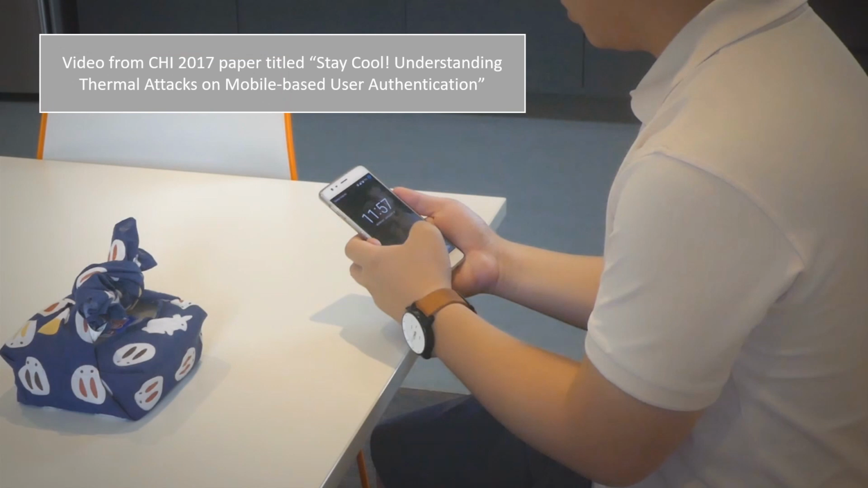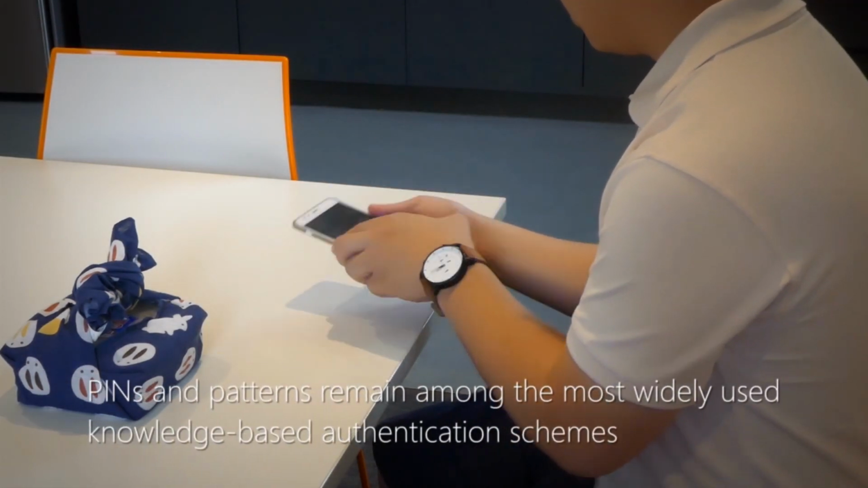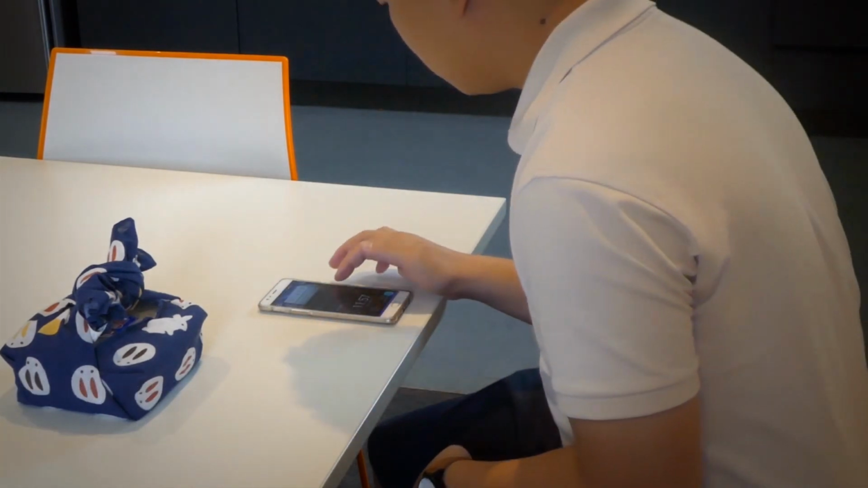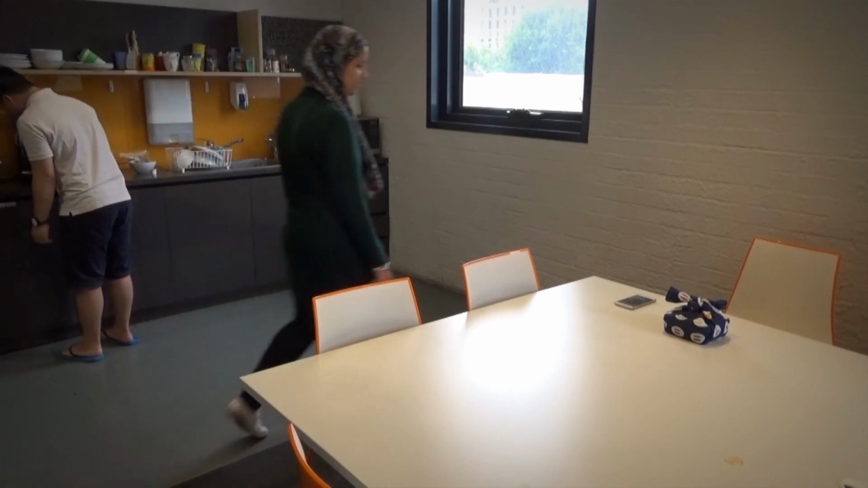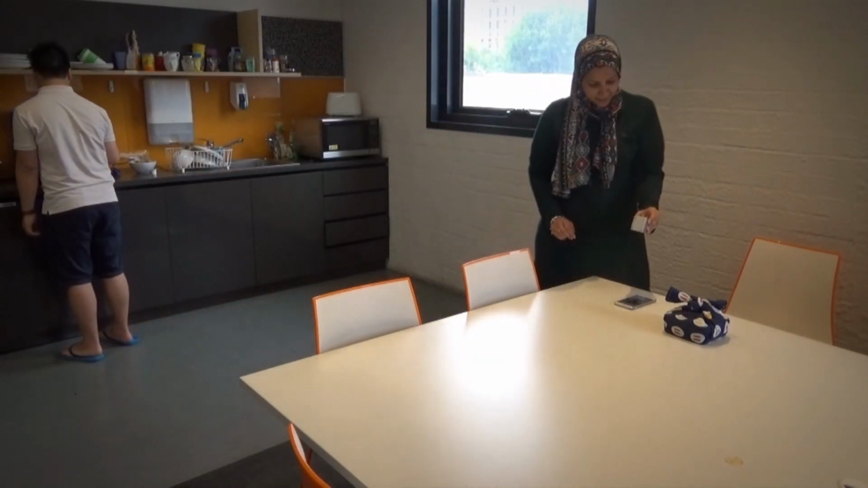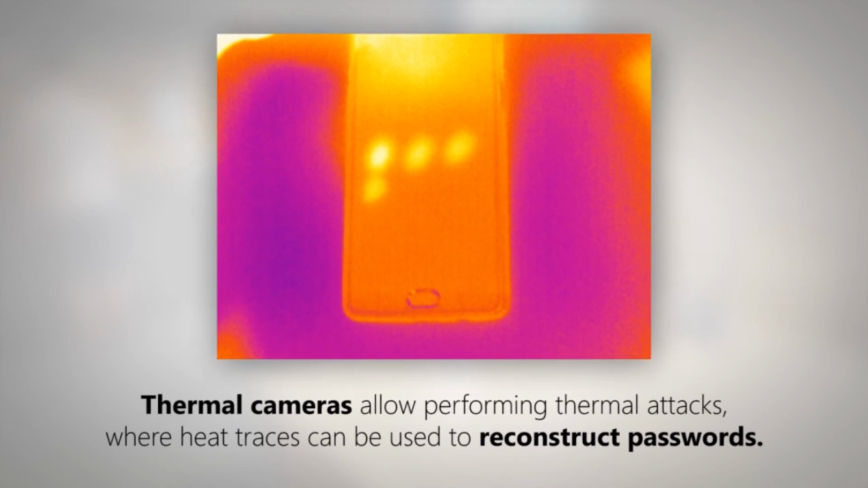Let me start by showing you this video from our CHI 2017 paper about thermal attacks. What happens in this video is that a person enters a PIN on his mobile phone, he interacts a bit, and then he goes to get coffee. Meanwhile, somebody comes in with a thermal camera and takes a thermal image of the touchscreen. There you can see not only which digits were pressed, but also the order in which they were pressed, because the most recently touched digit has the highest temperature.